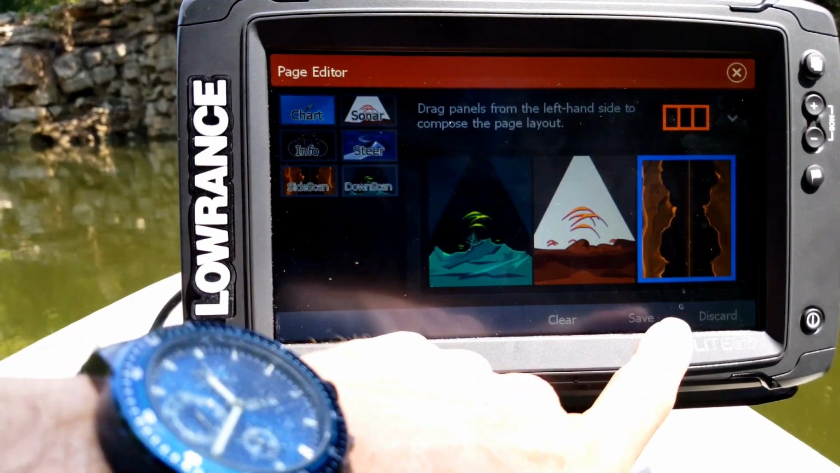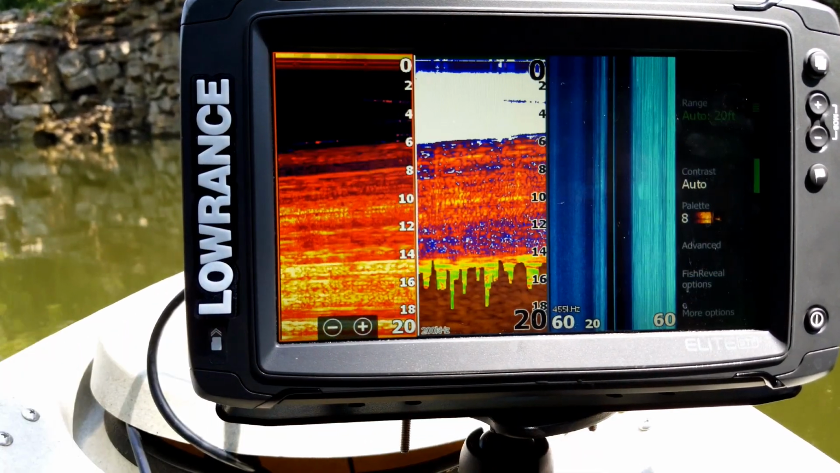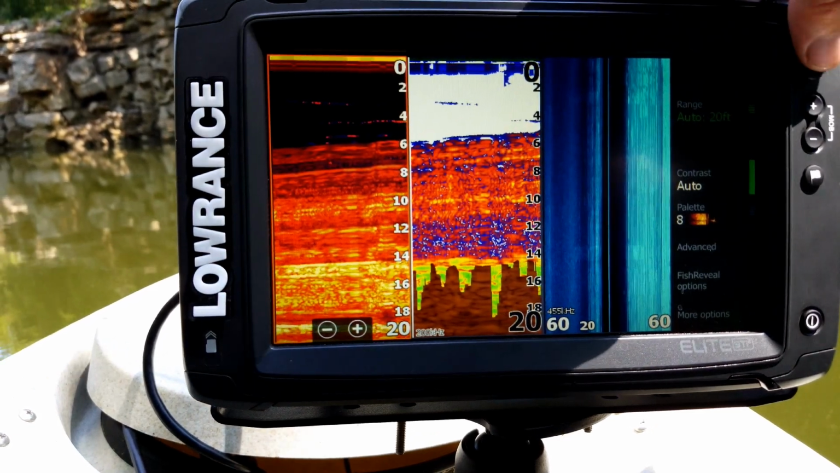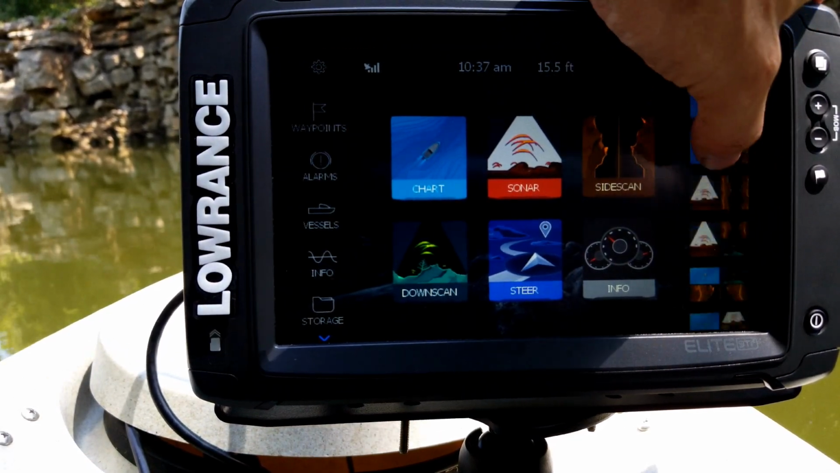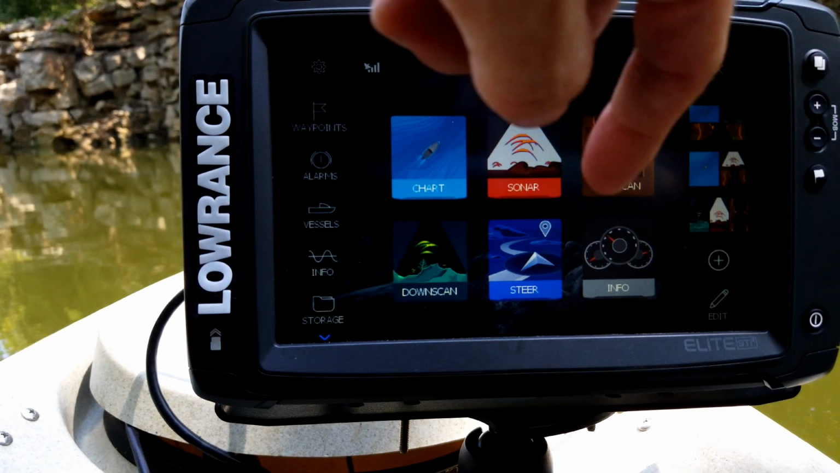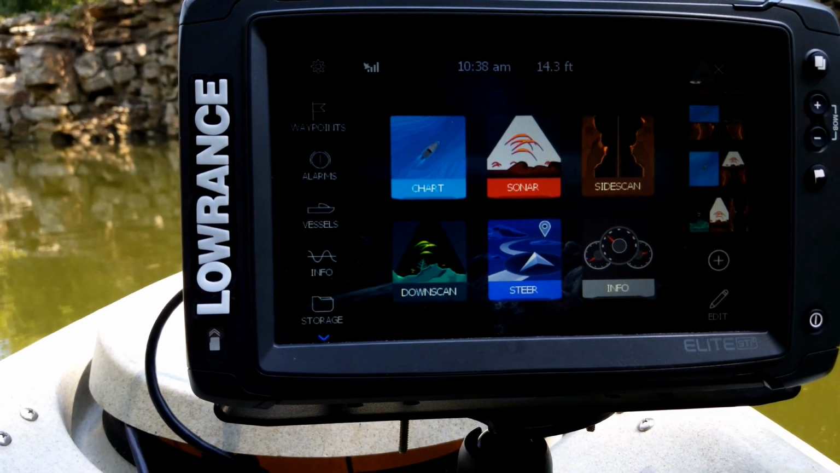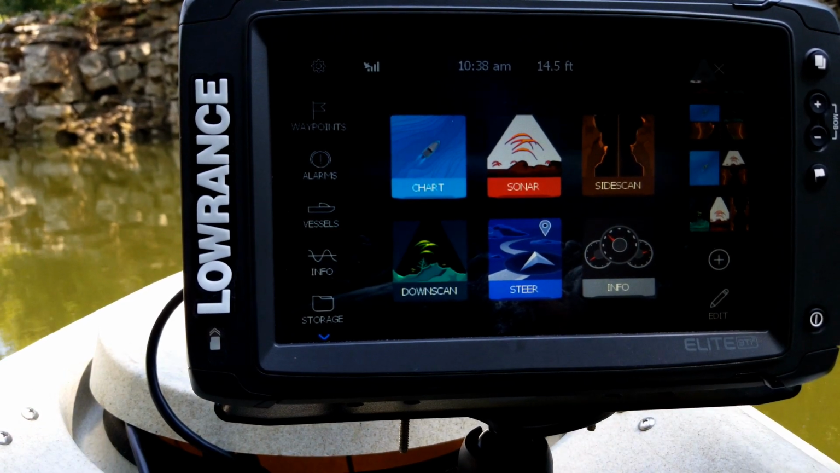But when you're done, you can just hit save, and that takes you right into that screen that we set up. And then you'll notice that if you hit our pages button and then we scroll it up, that very last one we selected is the one down here at the very last in the list. And so you can quickly go back to it if you choose to.